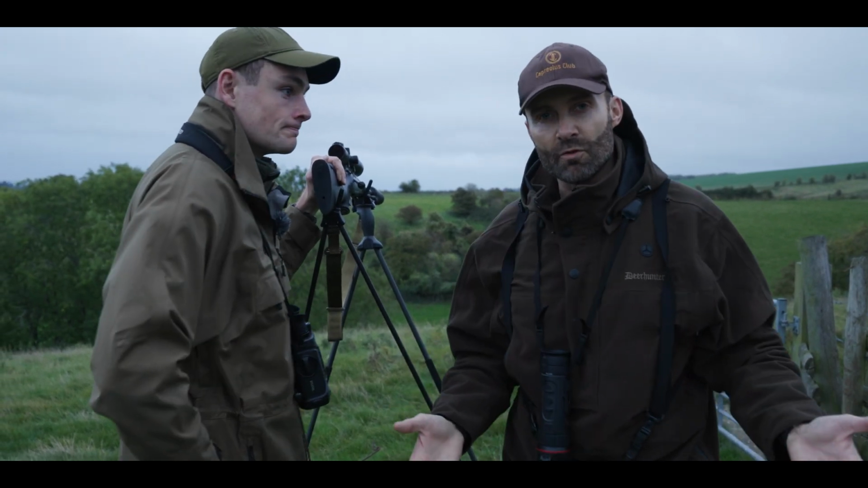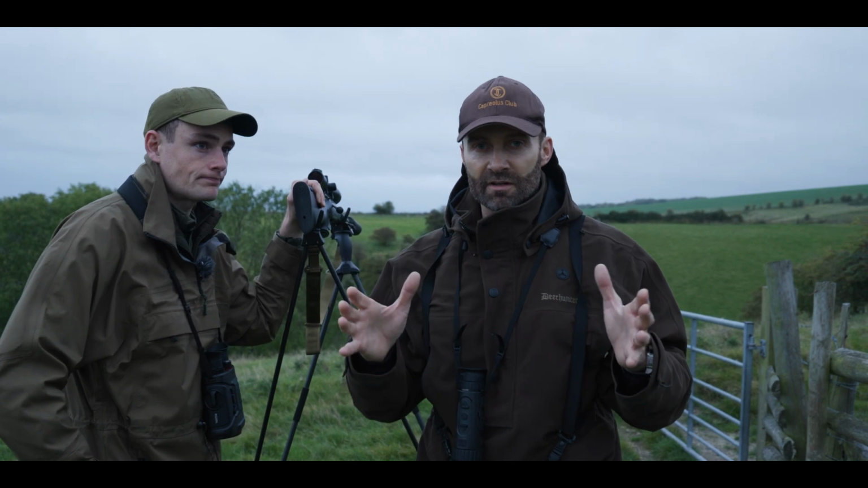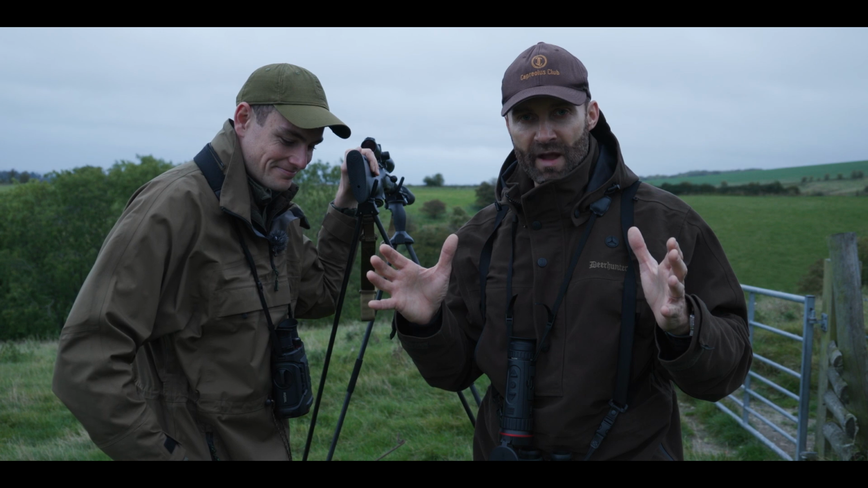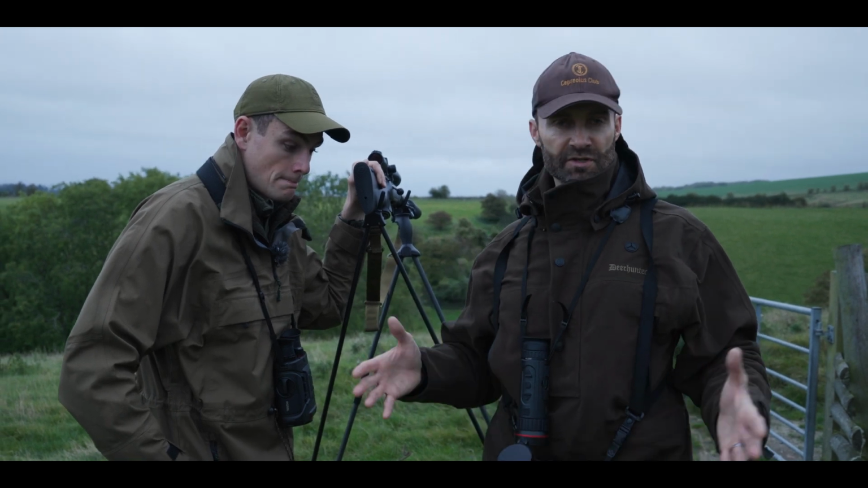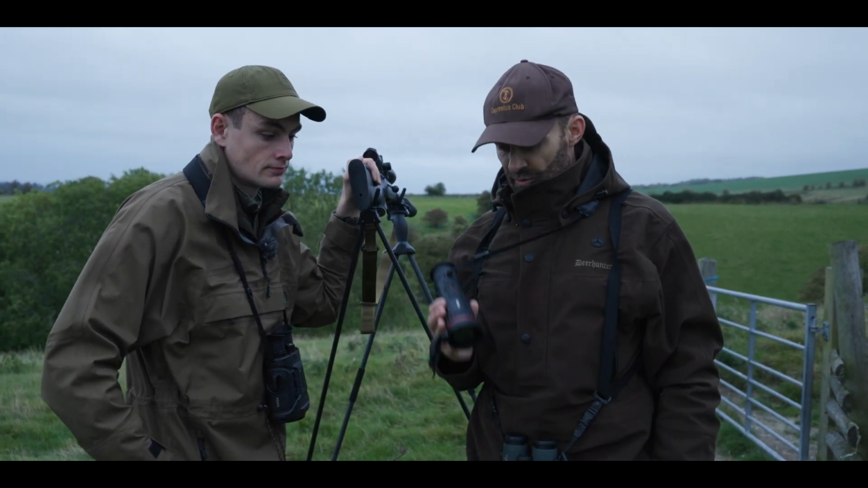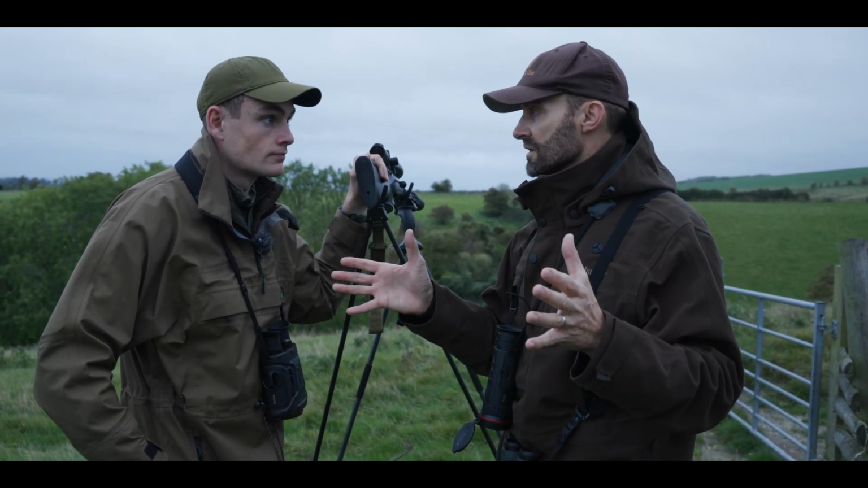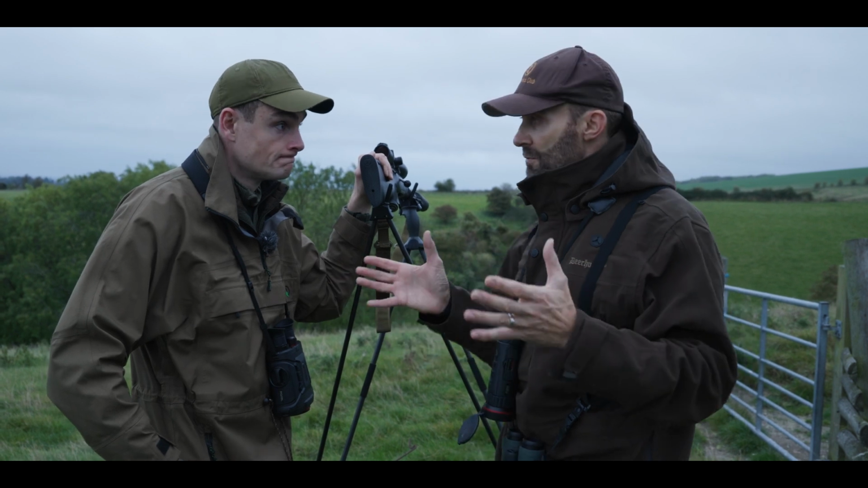So we've christened the rifle. Connor, I'm sure, has caught that on film. But absolutely couldn't have gone any better. Actually, we started off early while it was still dark, and we're using the HIKMICRO equipment to try and spot those deer in the field, which worked very effectively. Yeah, very well, didn't it? Especially from the car as well. It was brilliant, wasn't it?